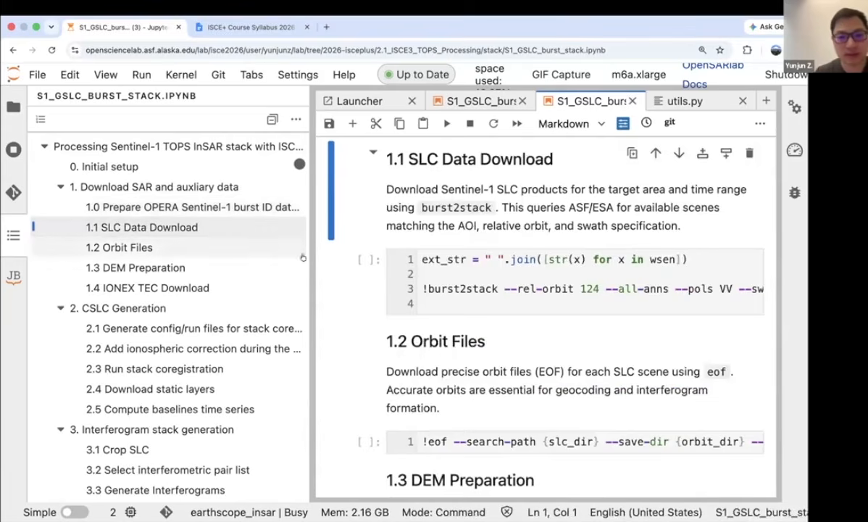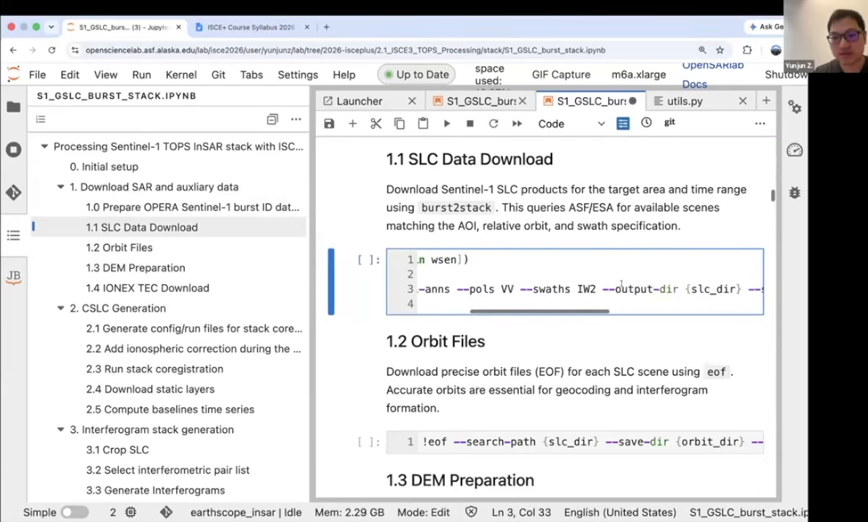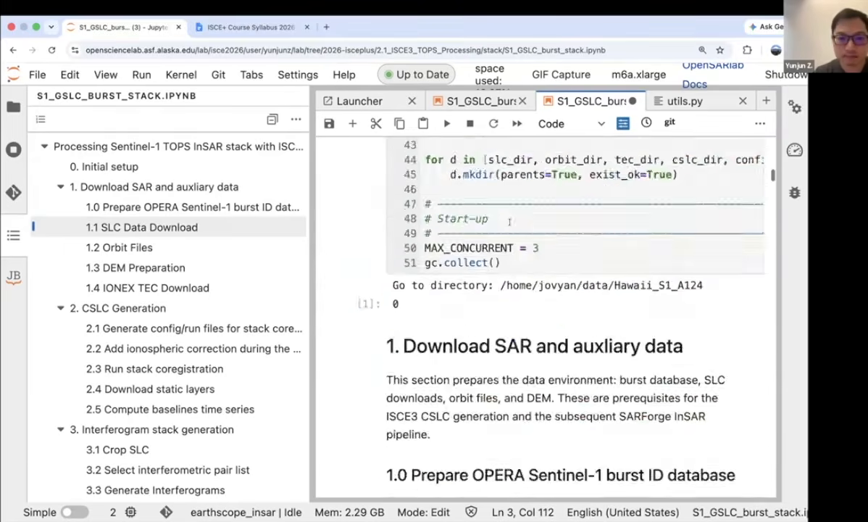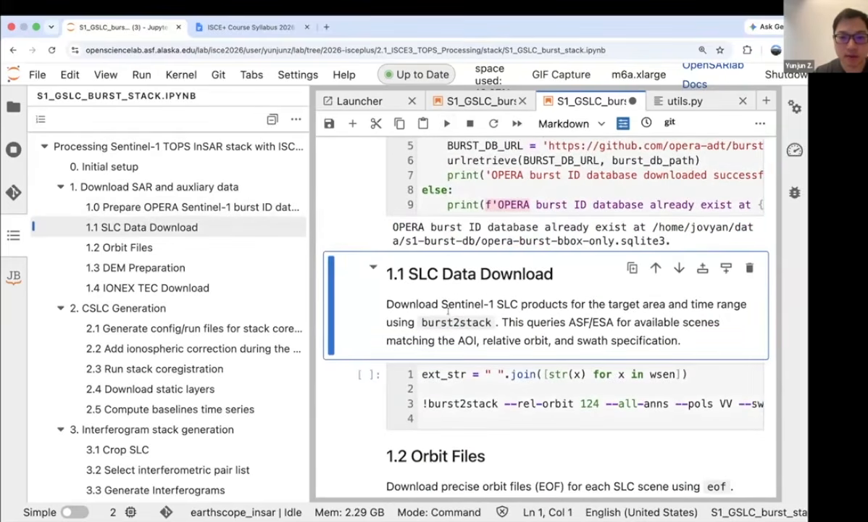Then you download the SLC data using the burst2safe package. In there, you can directly specify the starting date and end date, and this will download your burst of interest with your time of interest directly. Okay, it's working. So let's run the next one.